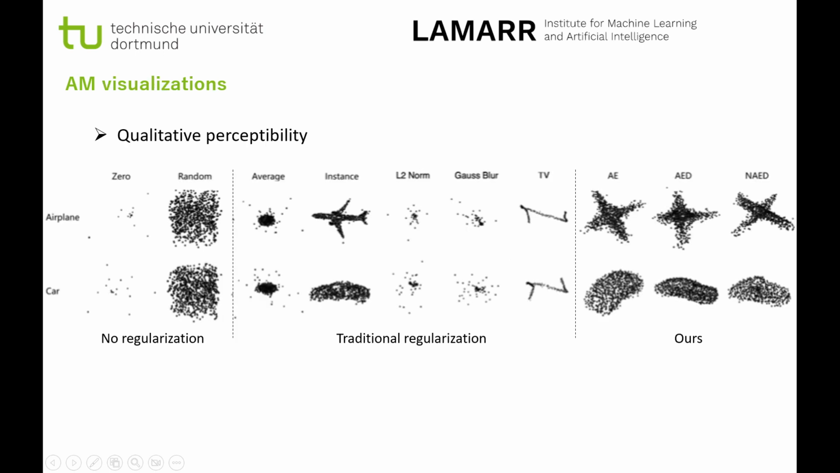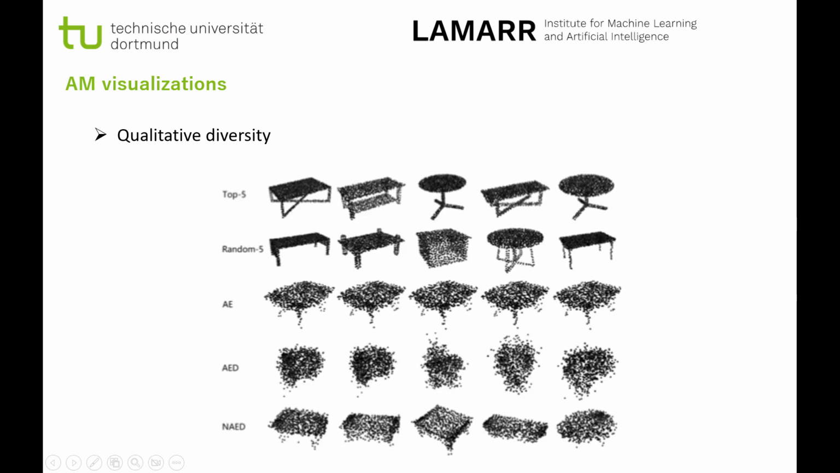This is a qualitative result. The AM explanations based on generative models are significantly better than traditional regularization methods. Diversity is also one of the criteria for the quality of explanations. It can be clearly seen that NAED outperforms other methods both in terms of stability and diversity due to the introduction of noisy training.